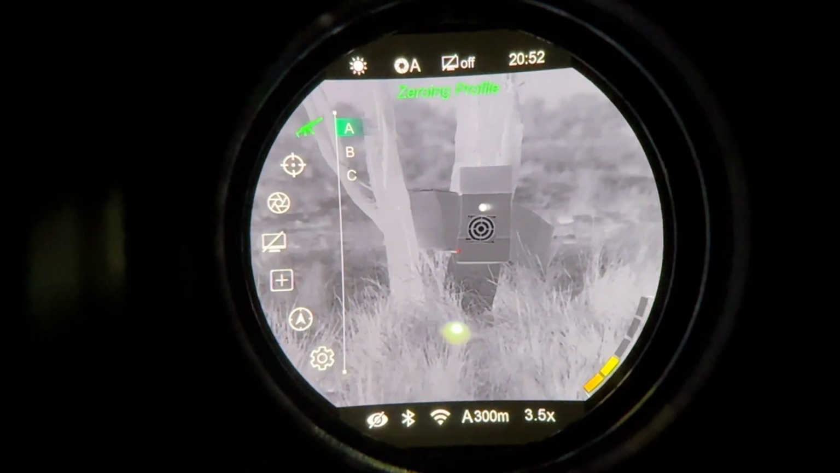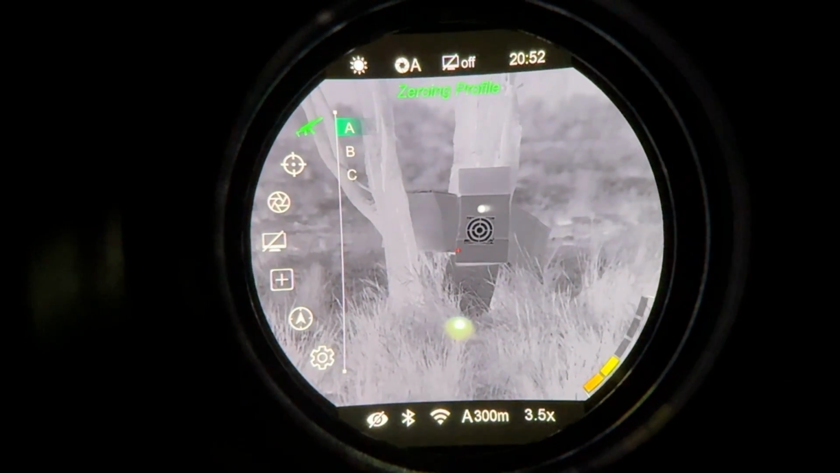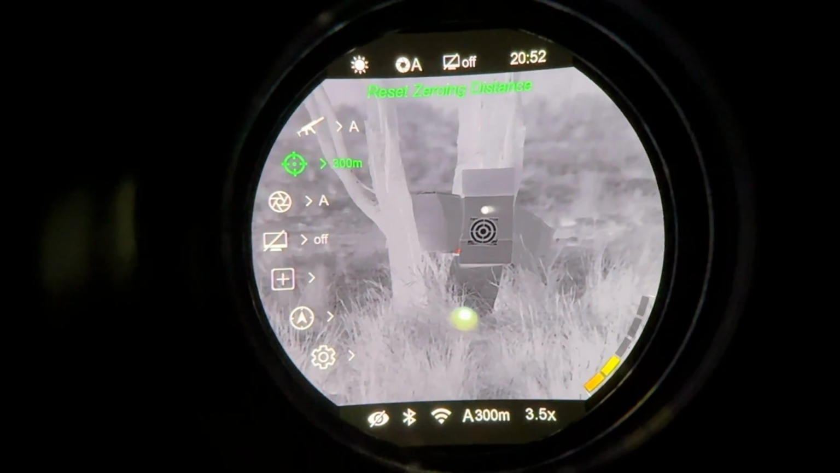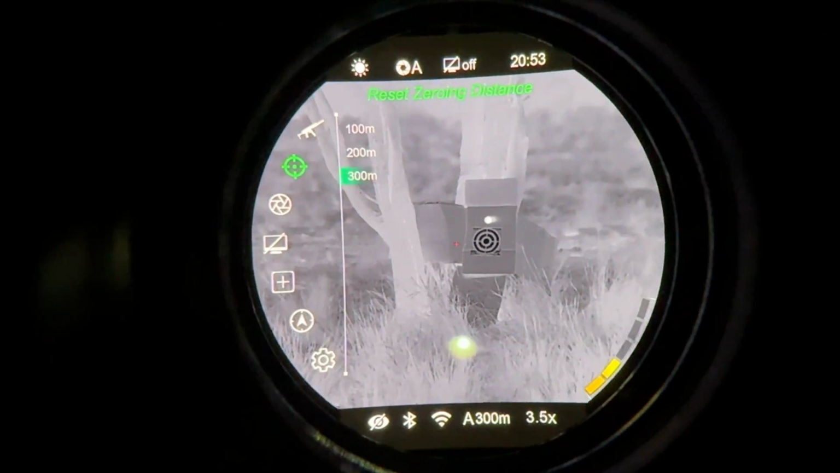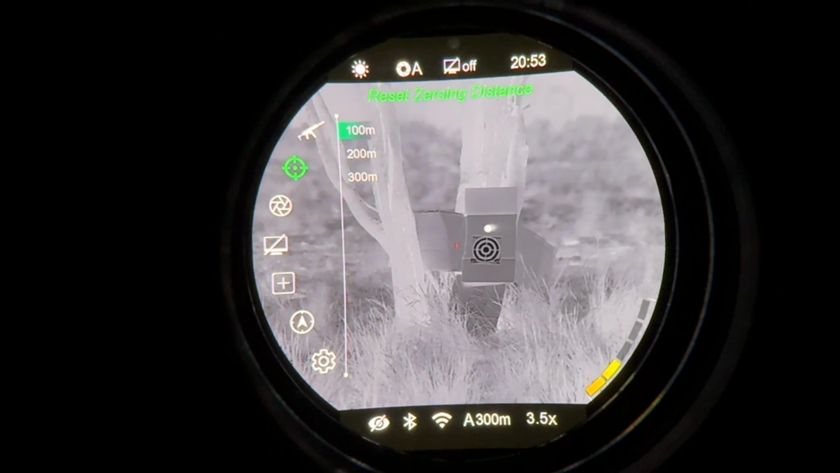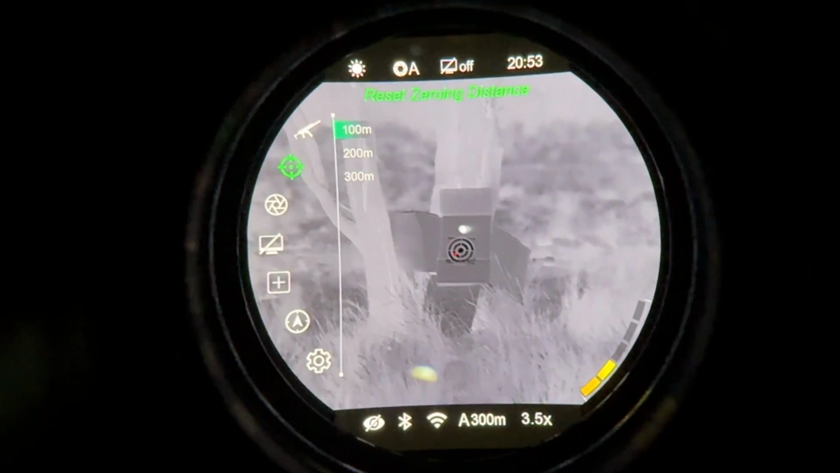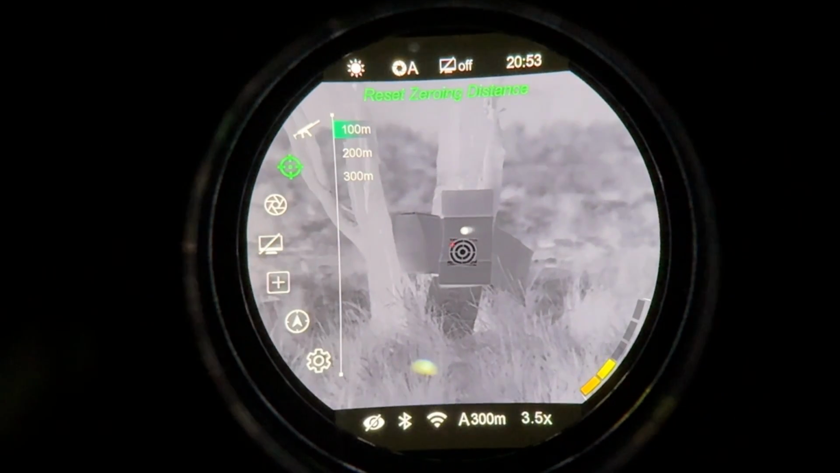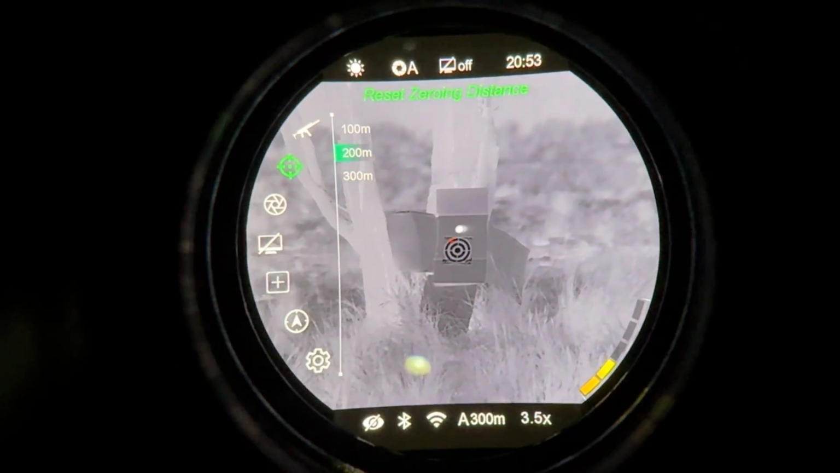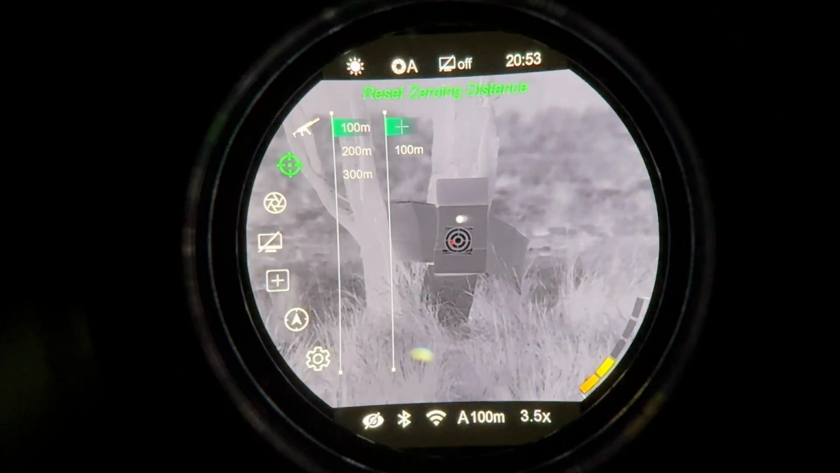So in our zeroing profiles we've got A, B and C. So we've got our A zeroing profile selected now, and then we'll go down to our zeroing distances and we will select 100, 200 or 300. Now you can adjust this, you can change the meterage here. Now you want to make sure that these are all a different distance, because if they're all 100 meters then your scope might select the wrong profile next time you turn it on because they're all the same. We've seen users having that issue.